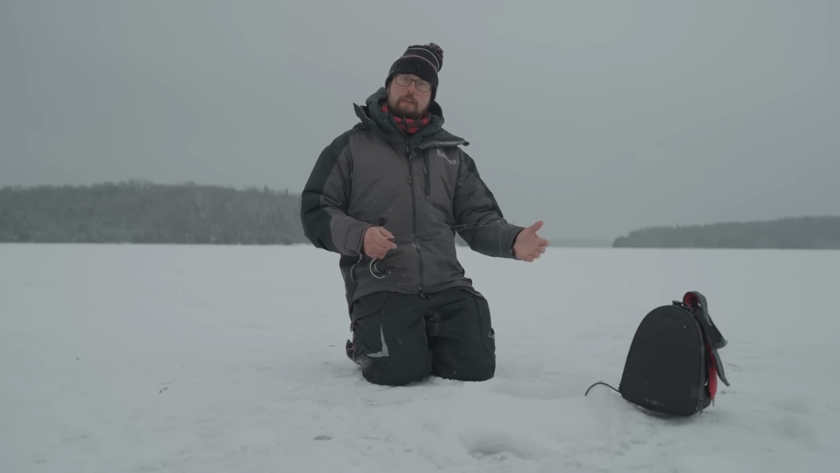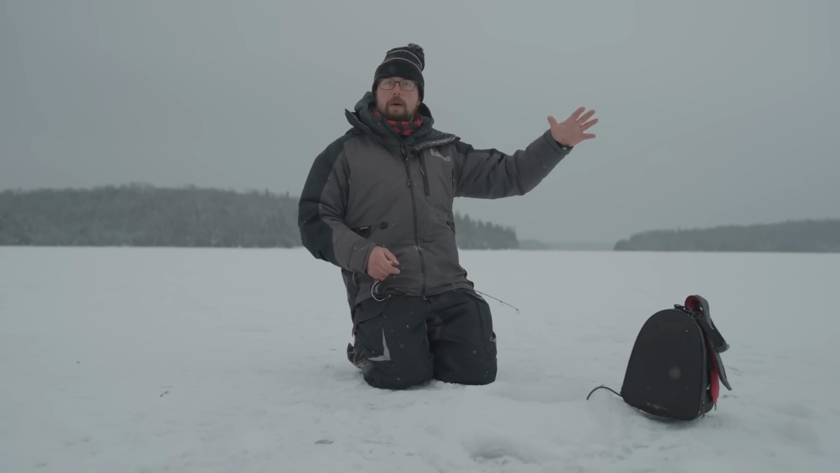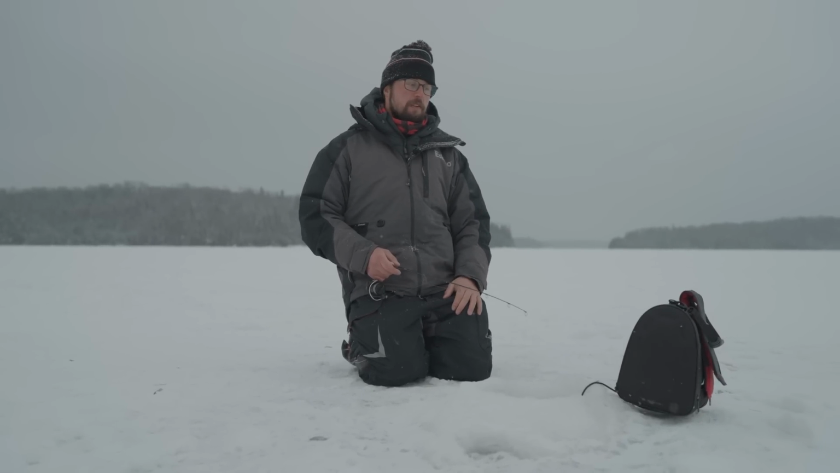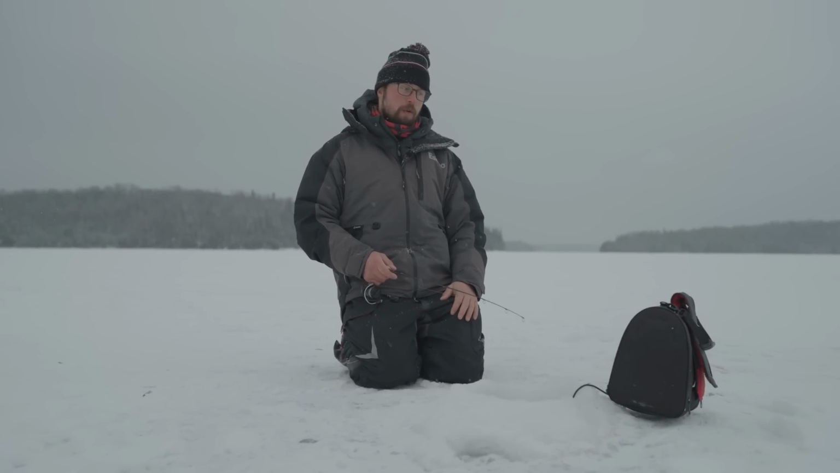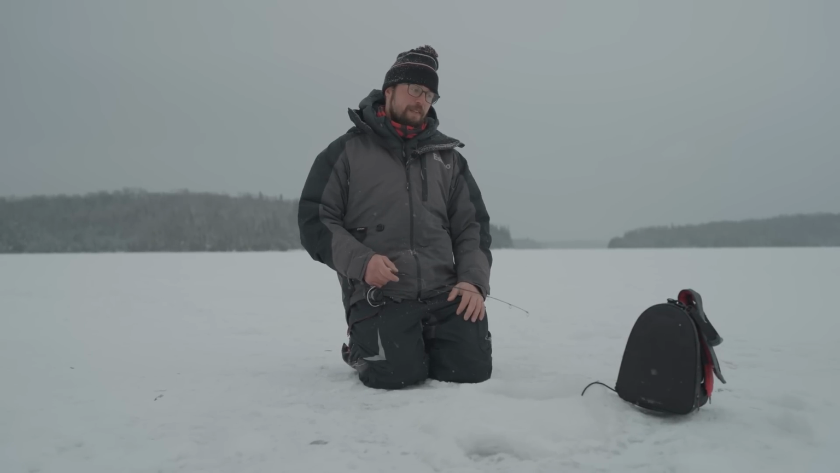As a general rule of thumb, early ice, early season, November, December, those walleyes are shallow. As winter progresses, January, February, they kind of push deeper. So look to those deeper breaks, those deeper shoreline breaks, and find that magic depth and fish away, and you can have a great day on the ice.